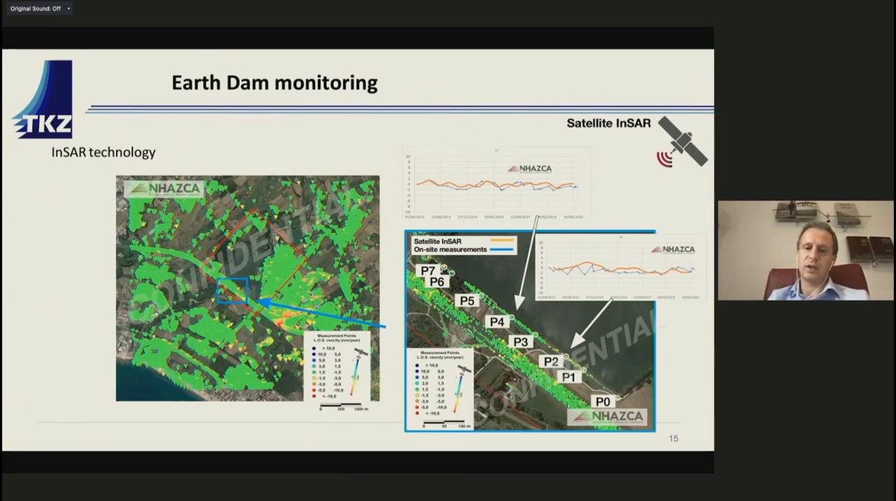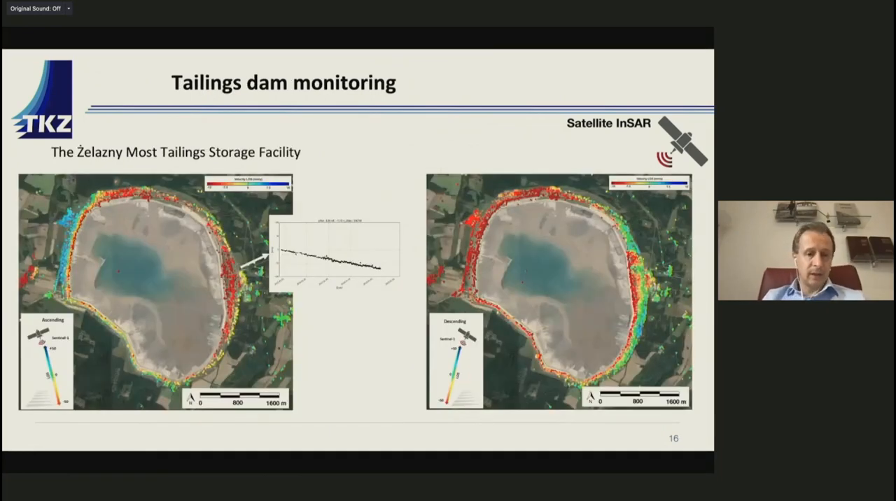In our case, we had data from satellite every 15 days. You see that there is a good match, a good correspondence between the two. And following this, also the National Authority for Dams decided to accept this kind of monitoring system as an alternative to leveling.